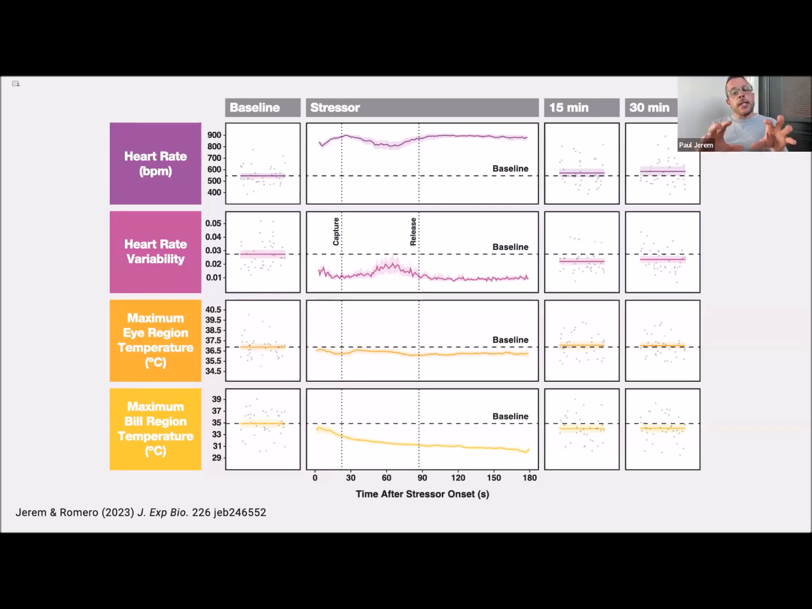And armed with this data and the data that we expect from our metabolic rate tests, we should be able to use thermal imaging to work out whether altricial chicks do indeed mount sympathetic or energetic responses in early life despite downregulation of the HPA axis. So that's exactly what we've been doing.